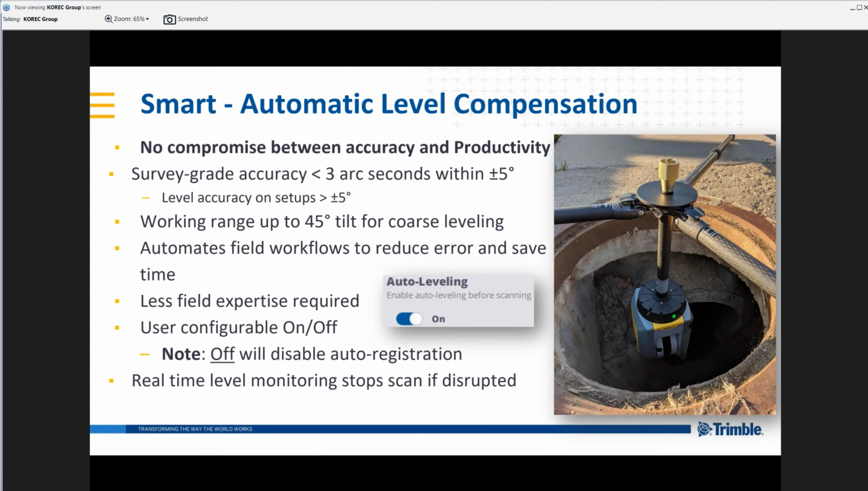So I've said scans that are outside the 5-degree limit, up to 45 degrees, will have some coarse leveling. But what we can do in the software, and we'll see this later as we discuss registration, is that those scans that are outside that 5-degree limit will be pulled into line. So scans that have been leveled will be fixed. Scans that are coarse leveled will be pulled into line. And that's done within the Perspective software, which we'll discuss.